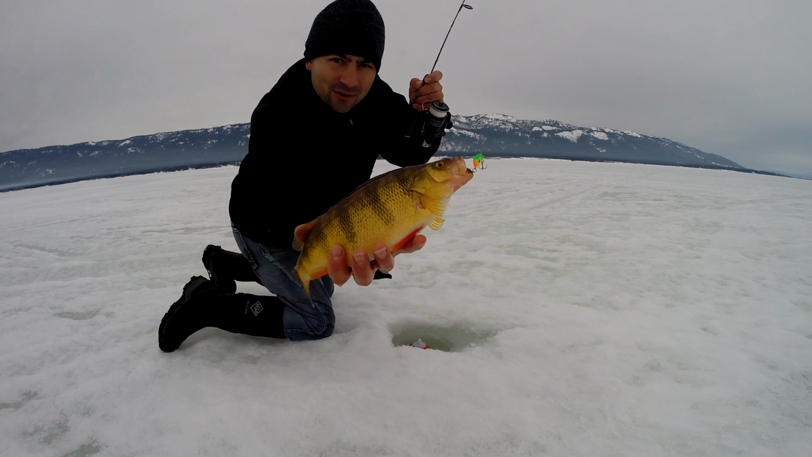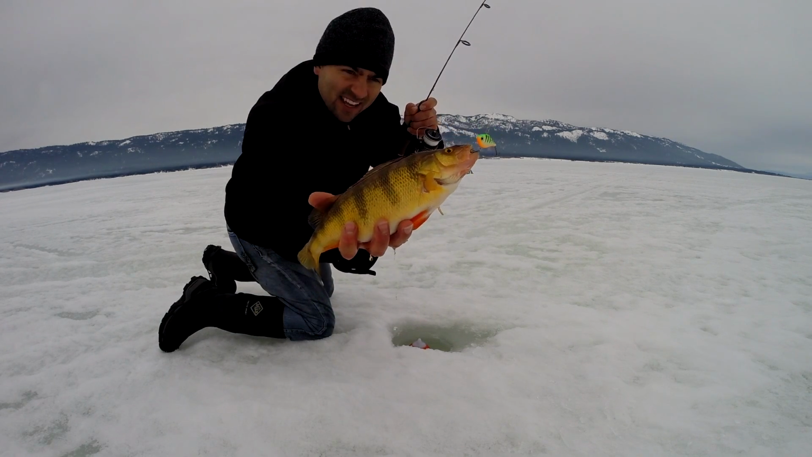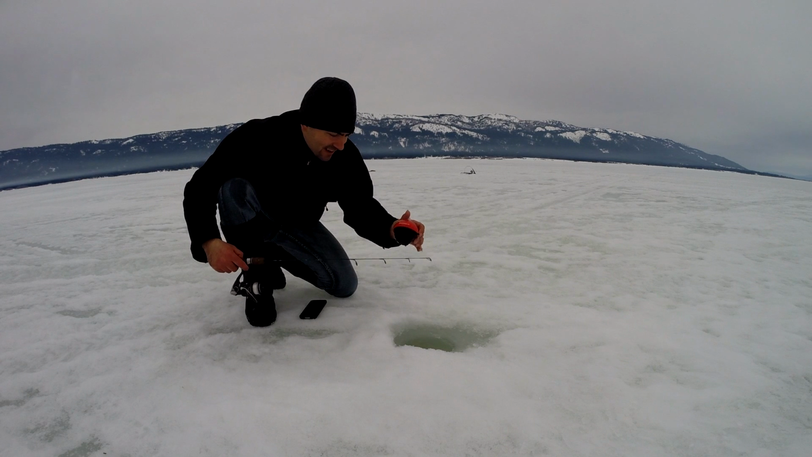Beautiful fish. I just put on new bait because they were checking it out and not taking it. New bait will sometimes get them to take it. Check that out. Rip and wrap. Today I'm actually using the FishHunter 3D on the ice mode.